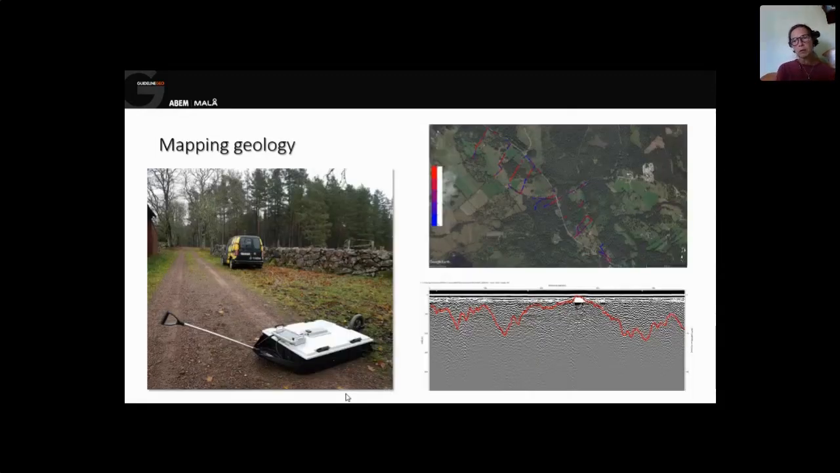This is also a geological investigation with an 80 megahertz antenna to go as deep as possible, because the objective of this work was to find areas where they could try to withdraw groundwater.